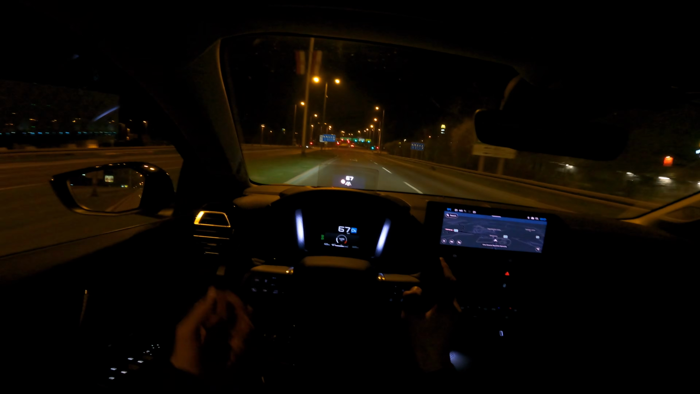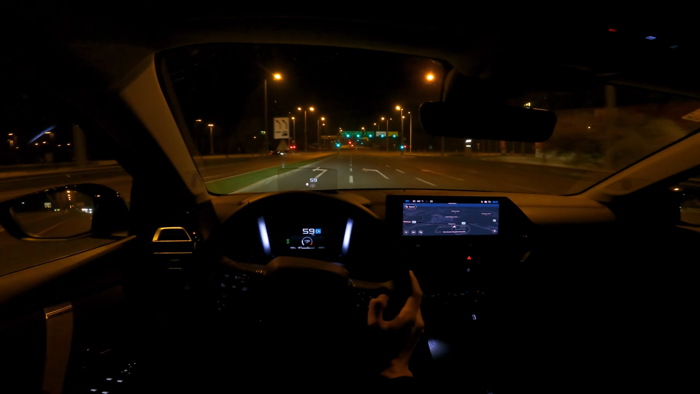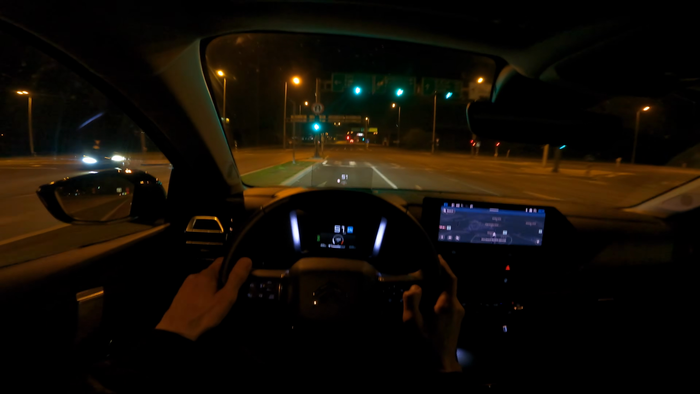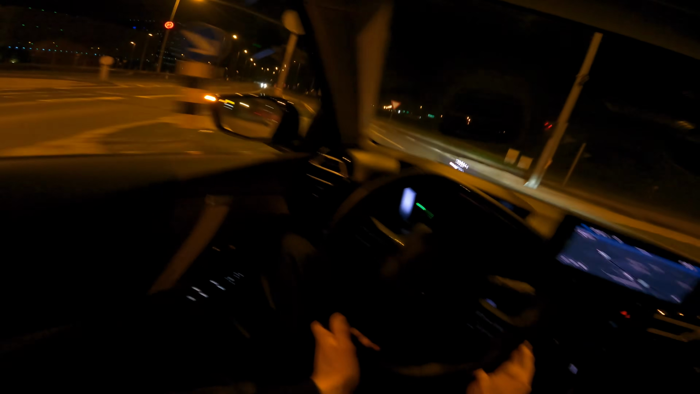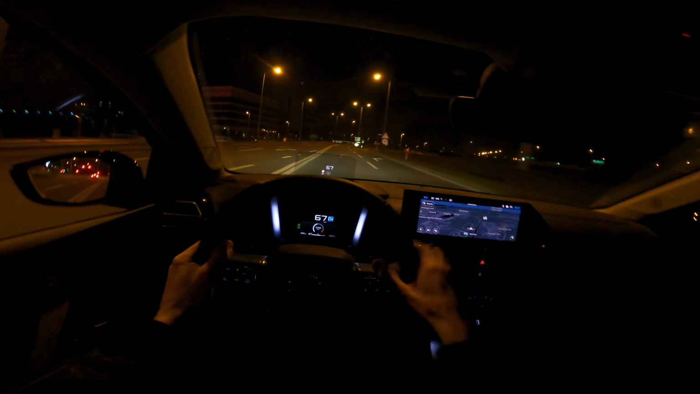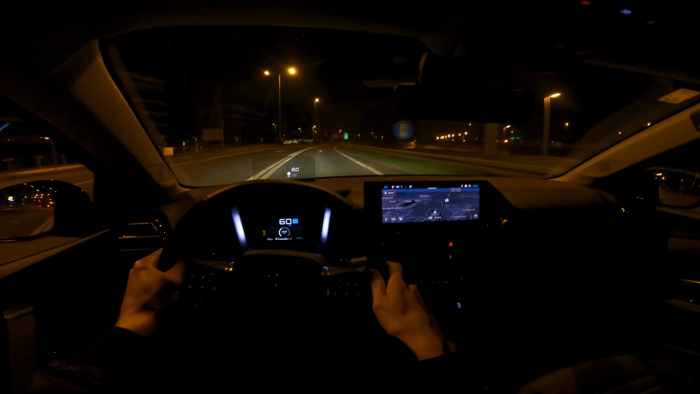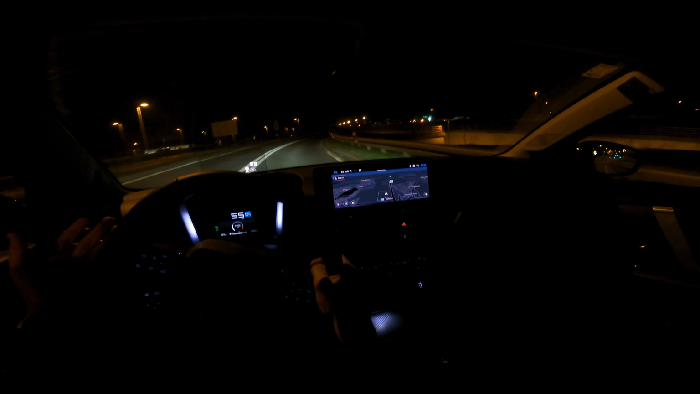It's nothing close to air suspension, but it is very comfortable for classical springs. Actually, these are gas springs, as far as my memory serves me. Now the car is very stable. If you go harsh in the bends, it doesn't lean too much. And the electric version was heavy, so you had a low center of gravity because of the battery weight. This one doesn't have that, but still it's good because of the gas springs.